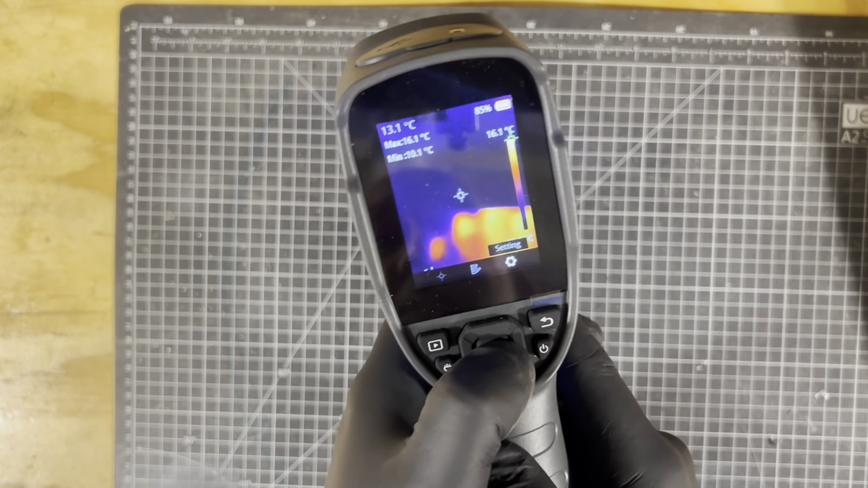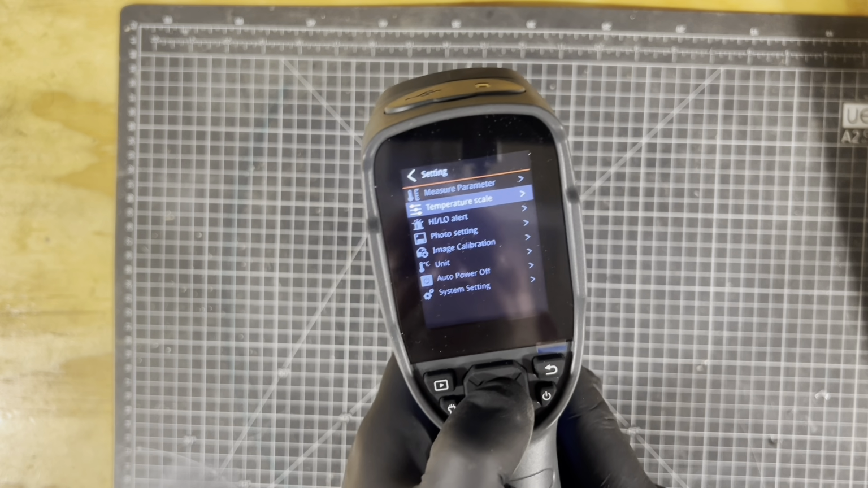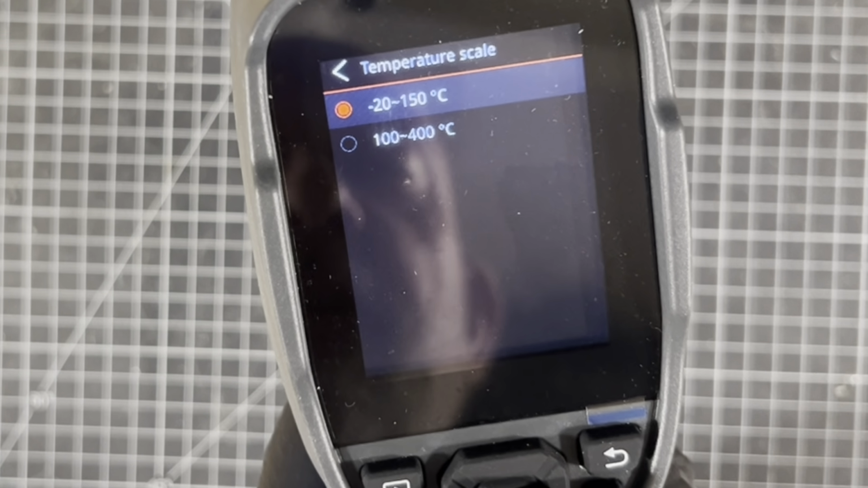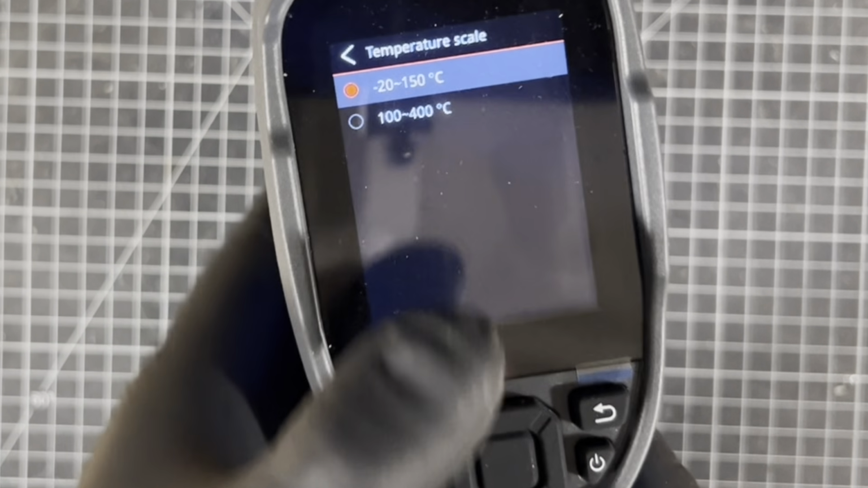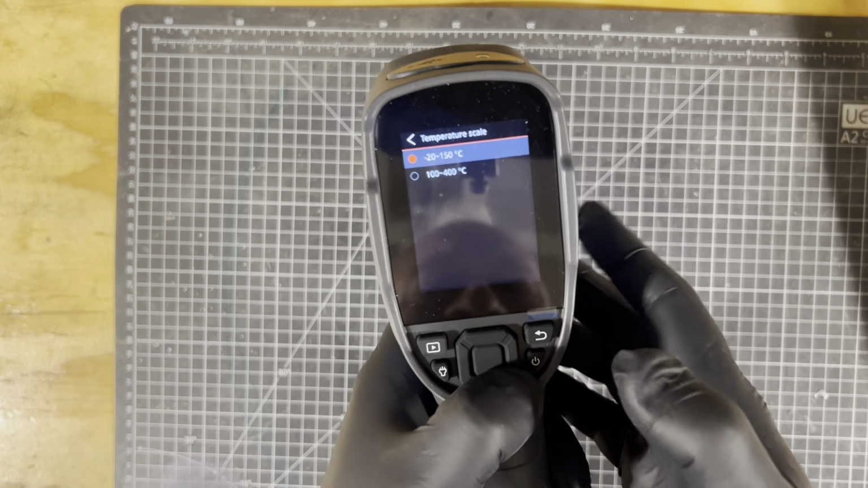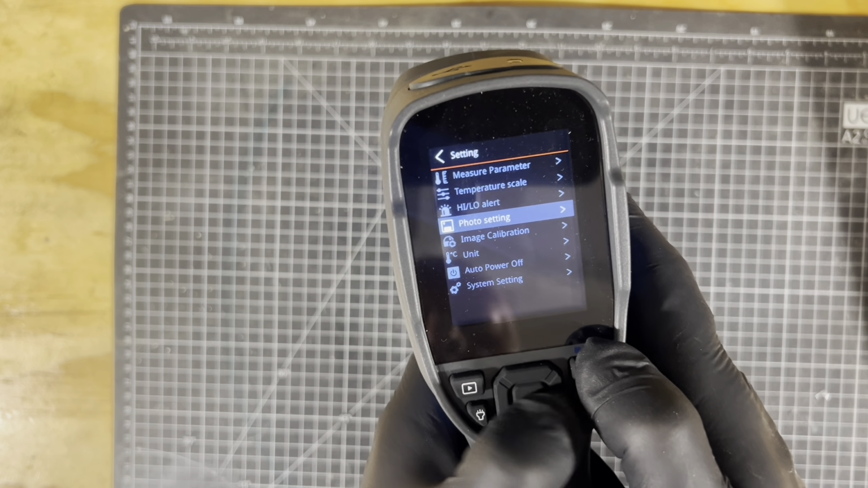Back. And then we've got settings, measure parameters, temperature scale, look at that. So we can go from -20 to 150 degrees centigrade or 100 to 400 degrees centigrade. One of the things it does tell you, don't point it at the sun, which is quite obvious.